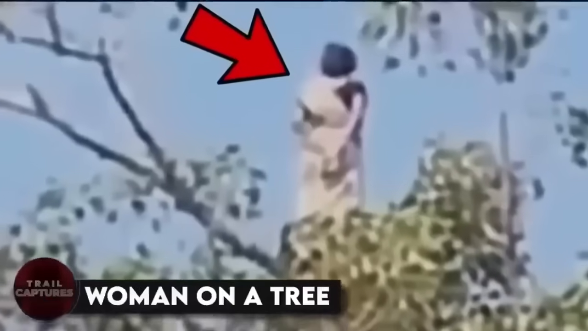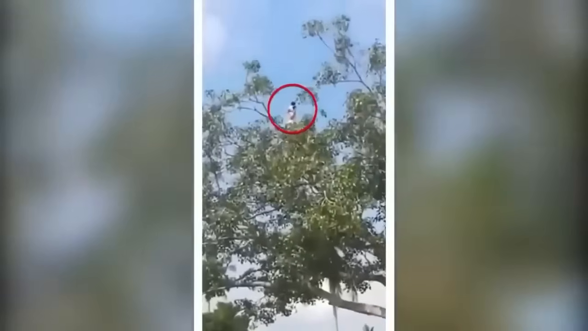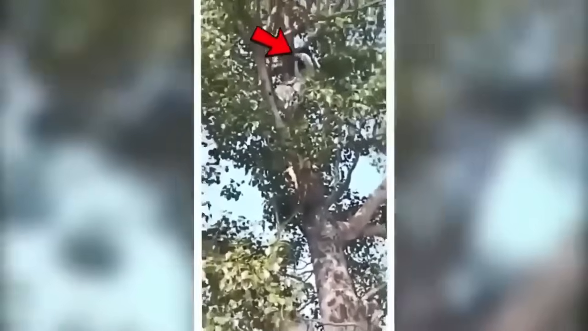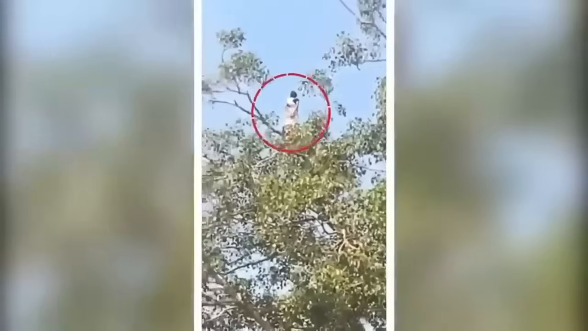Woman on a tree. Nope, she wasn't a ghost. She was a real woman, standing on top of a fig tree and freaking everyone out with her creepy moves. People were shocked when they saw her standing on a delicate branch of the tree, dressed all in white. They called her the Spooky Lady because they couldn't understand how she was able to perform such stunts without any visible support. However, when she was rescued, it turned out that there was nothing supernatural about her behavior.